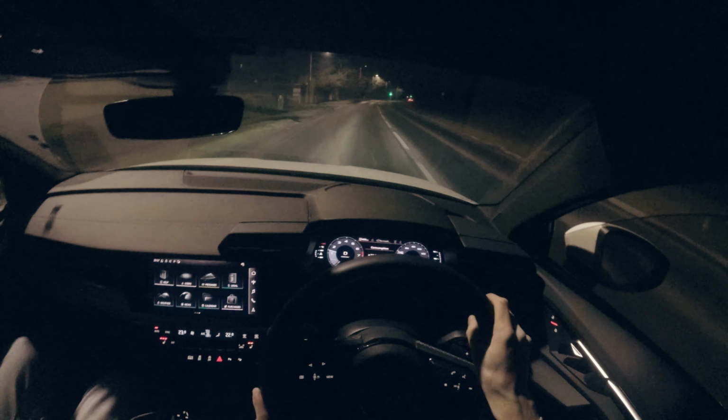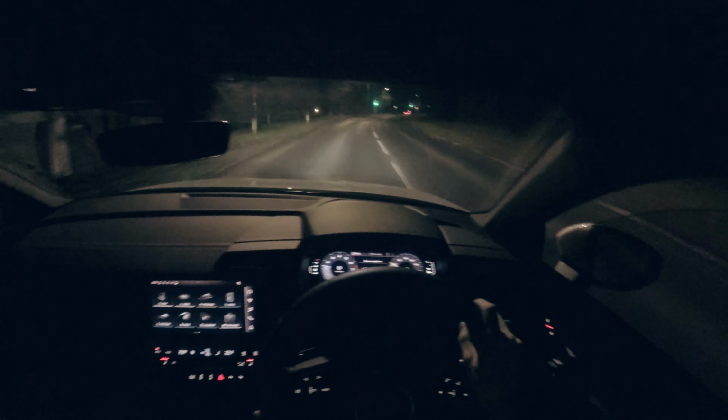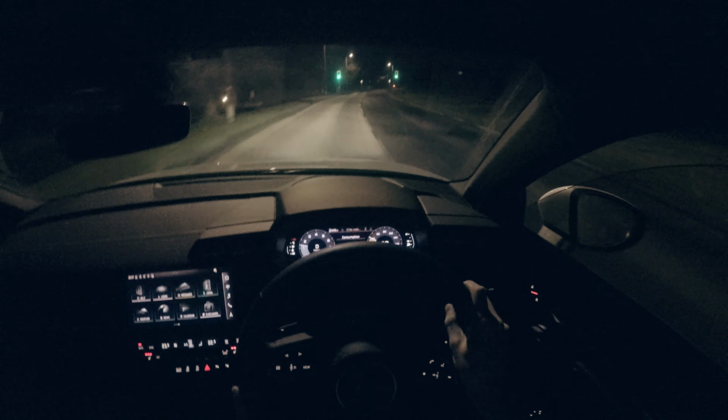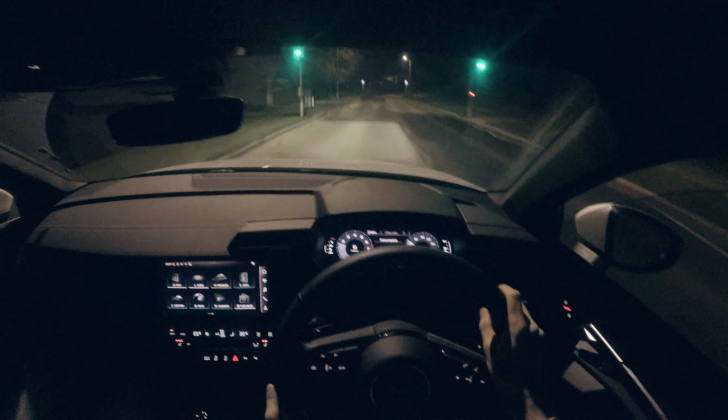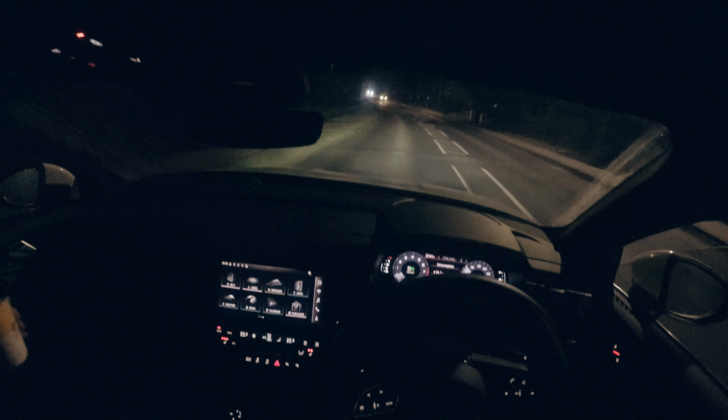I reckon this car would actually sound pretty dope with an exhaust. It's got quite a decent growl to it, and it's nice with the turbo sounds. I don't actually own any turbo cars myself, though I've driven some. The turbo sound is to die for. It's so nice hearing that blow off when you change gears and decelerate.